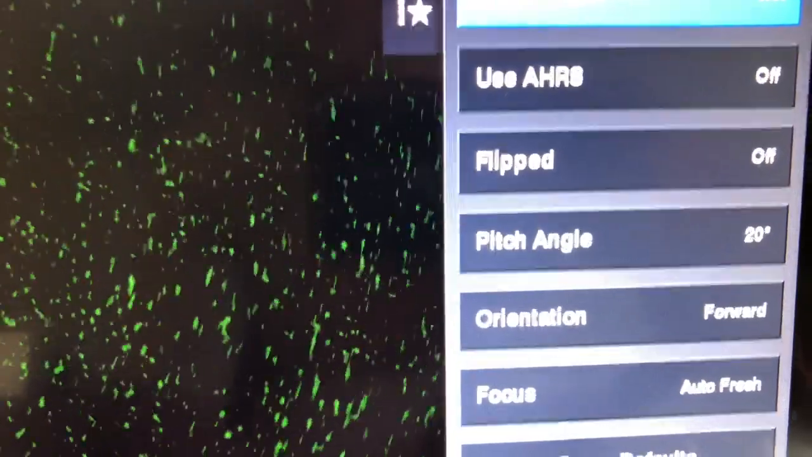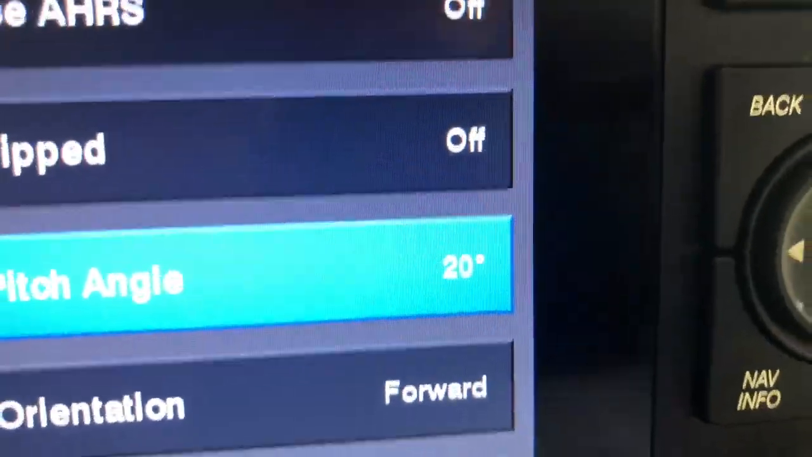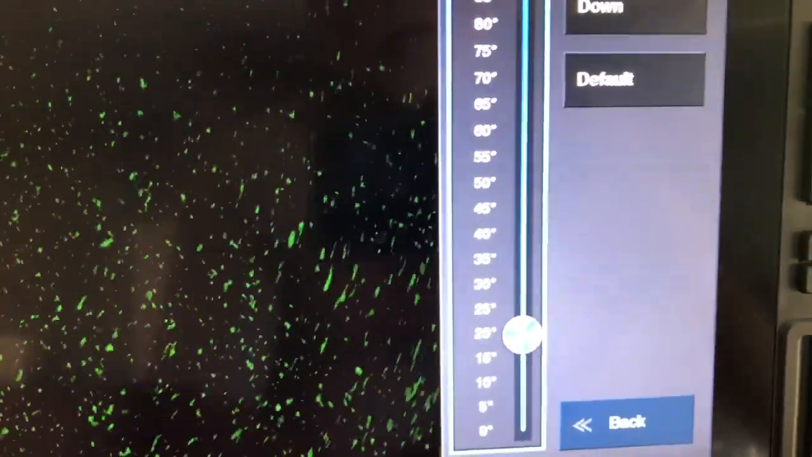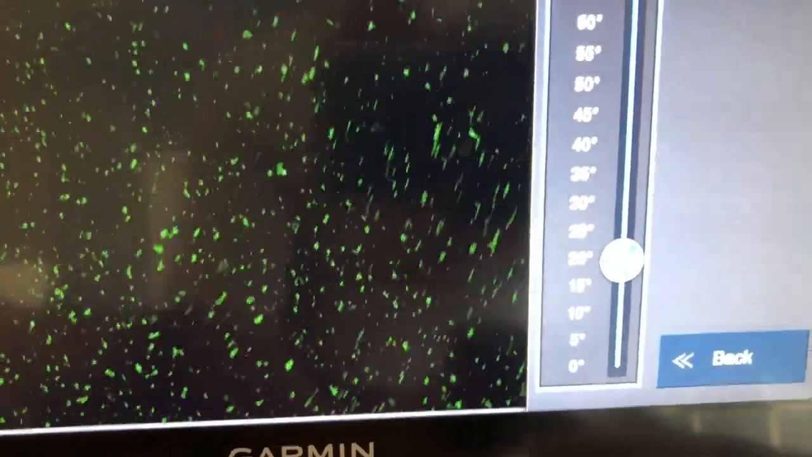Down here where it says pitch angle, if you'll go to that, and notice it's on 20 degrees. It was probably on a 45. So I just turned the knob until it got level on the bottom. Problem solved. And I'm gonna leave it right where it is.